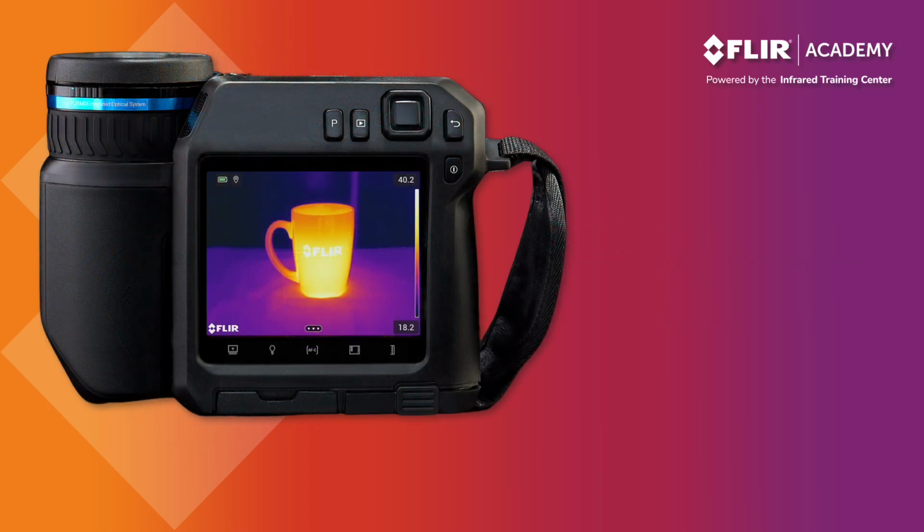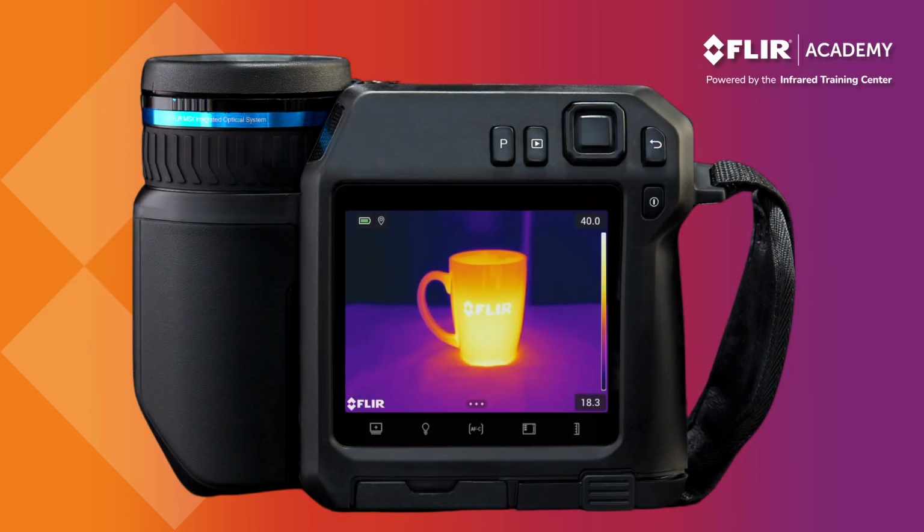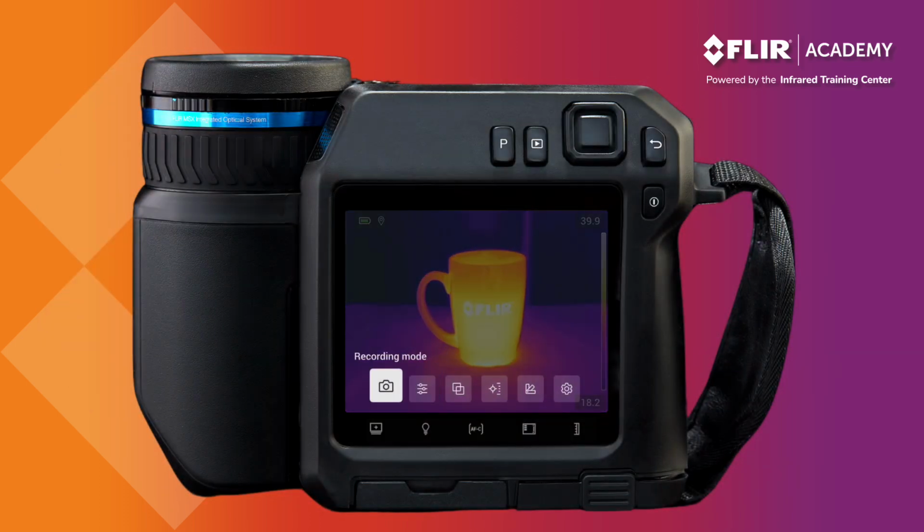Now that we've introduced the camera, let's talk about saving images and videos with the FLIR T-Series Thermal Imager. Remember, the T-Series offers 3 recording modes for capturing data. These include single shot, which captures an individual thermal image; video, which saves a thermal video of the scene; and time-lapse, which captures a sequence of images that the operator can configure. From the main menu, navigate to recording mode, where you can set the thermal imager to capture a single shot, a video, or a time-lapse.